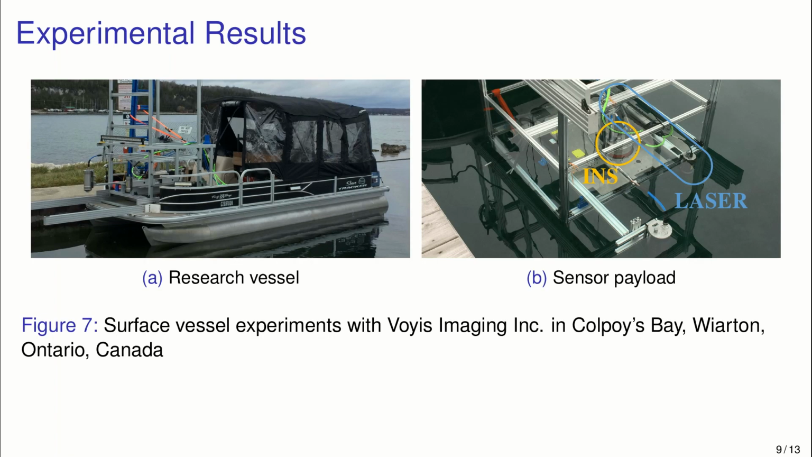On the experimental results side, Voyis has a research vessel, which is this lovely boat over on the left side. We have a sensor rig aboard that research vessel. That's figure 7B, looking down at the top. And among some other sensors on that rig, we have our inertial navigation system in yellow and our laser scanner in blue. And we took these sensors up to Colpoys Bay in Wiarton, Ontario, Canada to run an experiment.